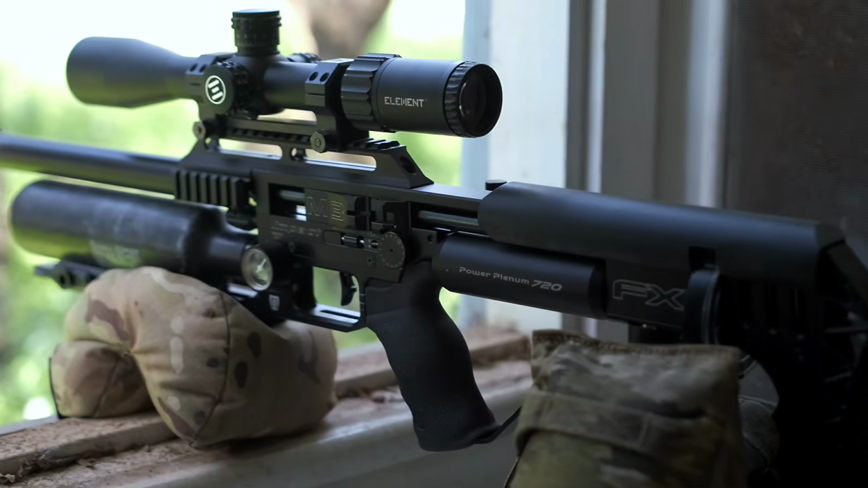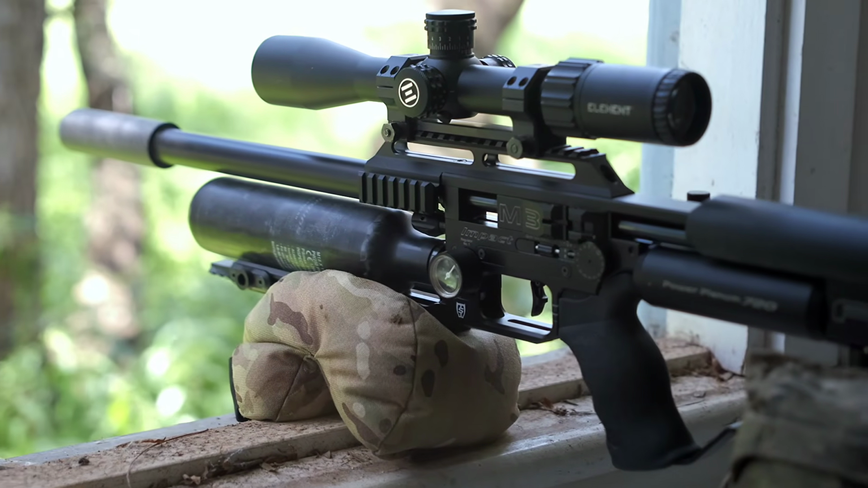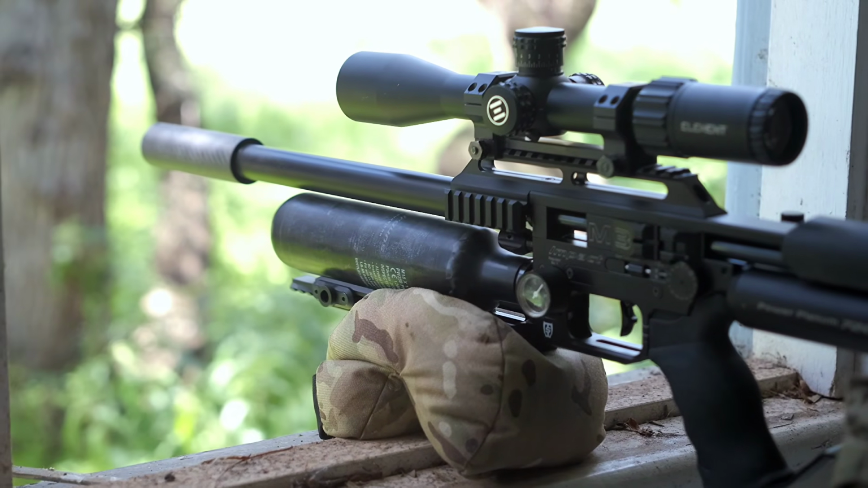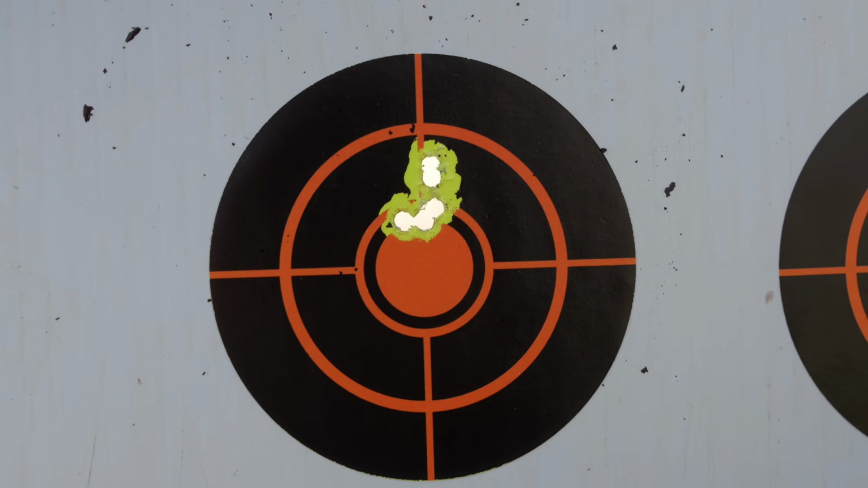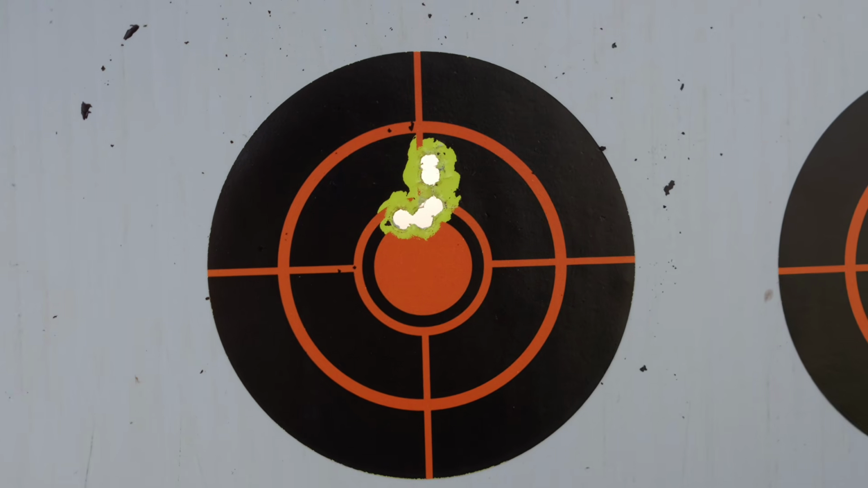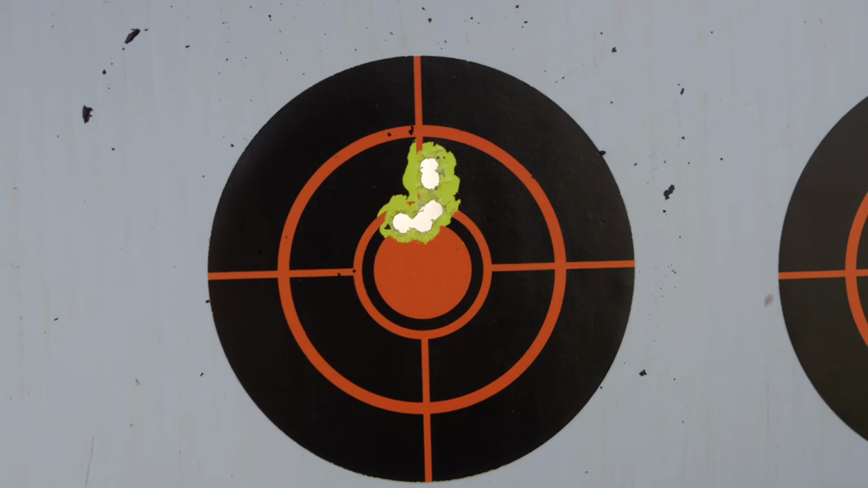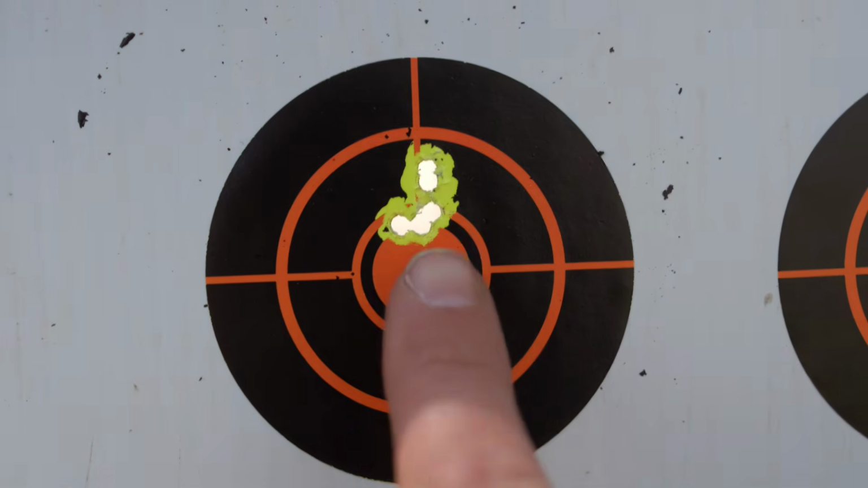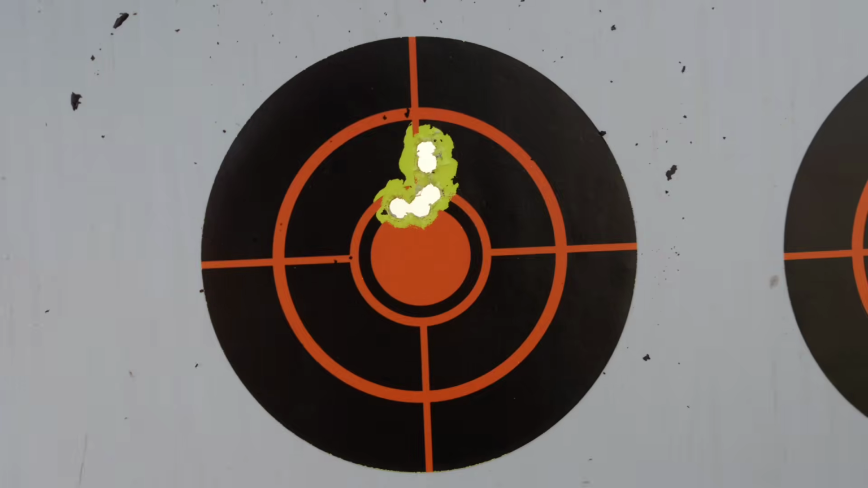Just chewing a little bit of time, doing some tune work on my FX. I think we're there on the 23 grain slug tune. I'm going to leave well enough alone. That's those 23 grain slugs at 925 feet per second, on a complete new tune. I've balanced all the regulators and all that sort of stuff. I've been watching a fair bit of YouTube on this business, so yeah, really happy with that. That's 50 metres. If I miss a rabbit, it's definitely my fault.